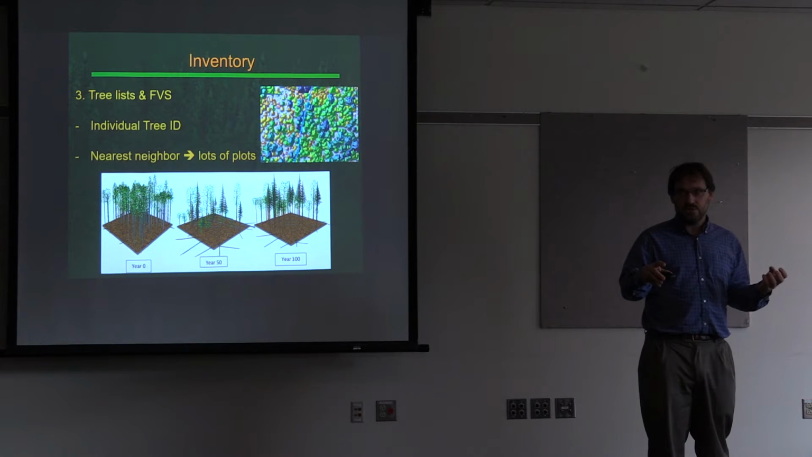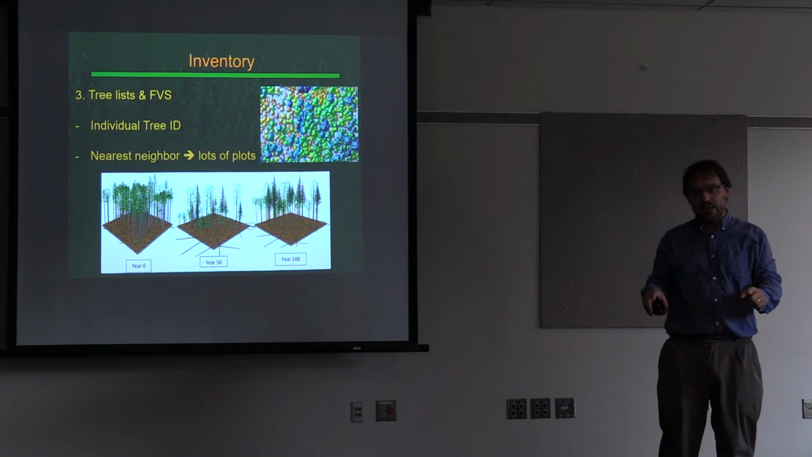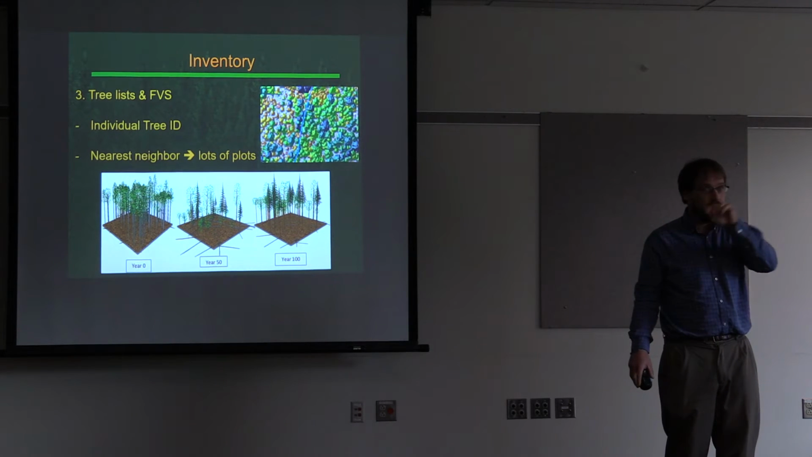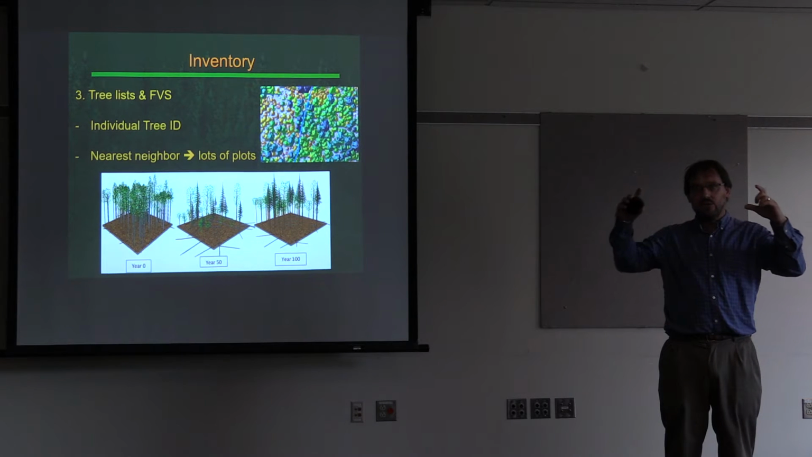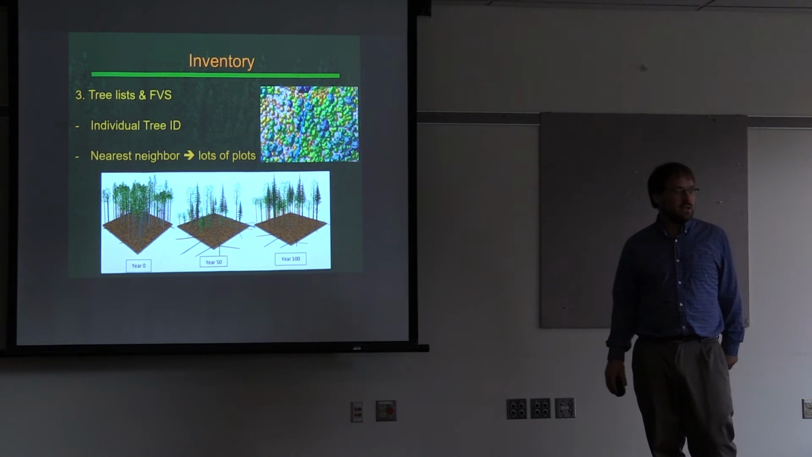And you just grab the tree list from that inventory plot and assign it to that pixel. And then you have a stand, and now each pixel in your stand has a tree list associated with it from an actual real plot, and you can create kind of a composite tree list from all those pixels to develop a stand tree list.